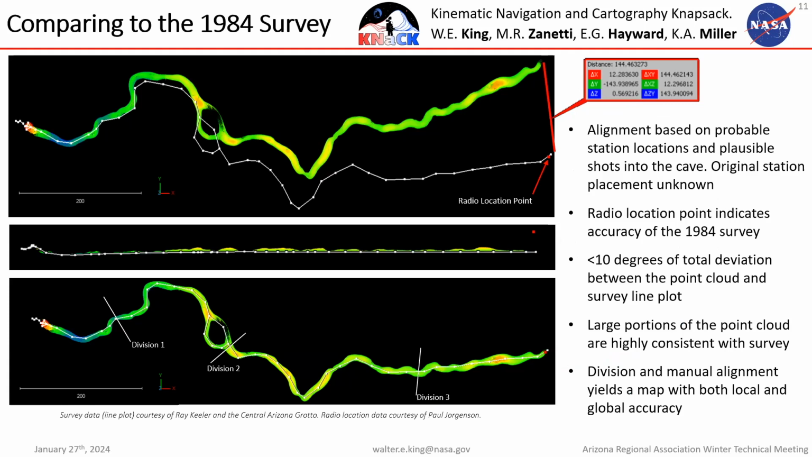So I lined them up based on the entrance, because we're pretty confident in the accuracy of the scan at the entrance. And I lined them up sort of based on what probable station locations would have been and what some plausible shots from the entrance into the cave would be. And you can see that they diverge quite a bit.